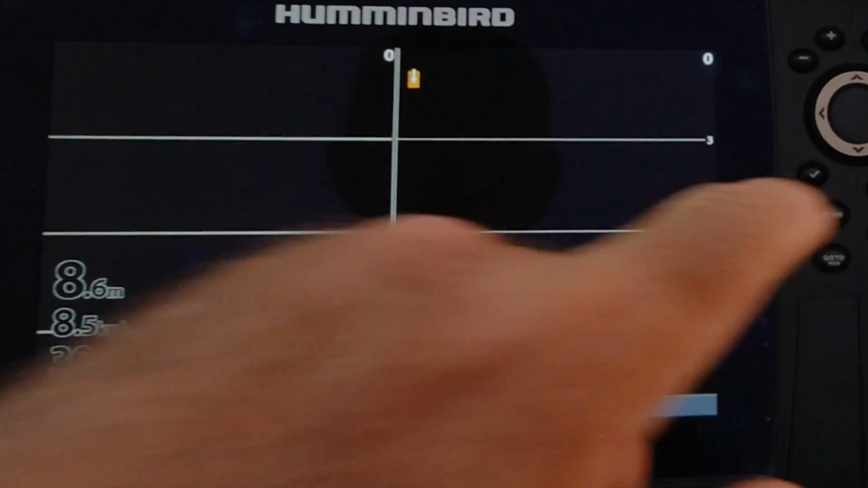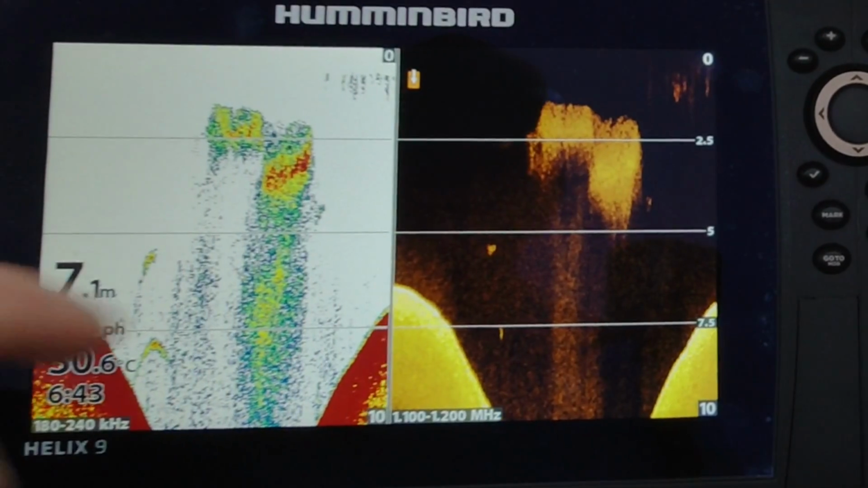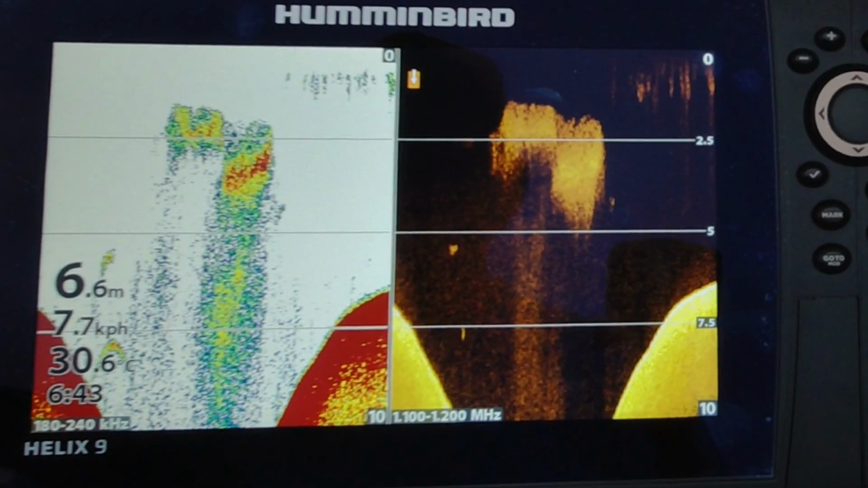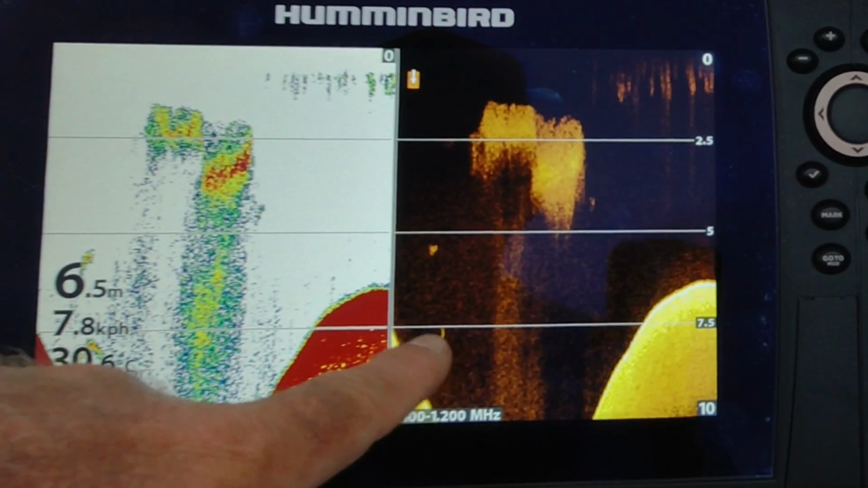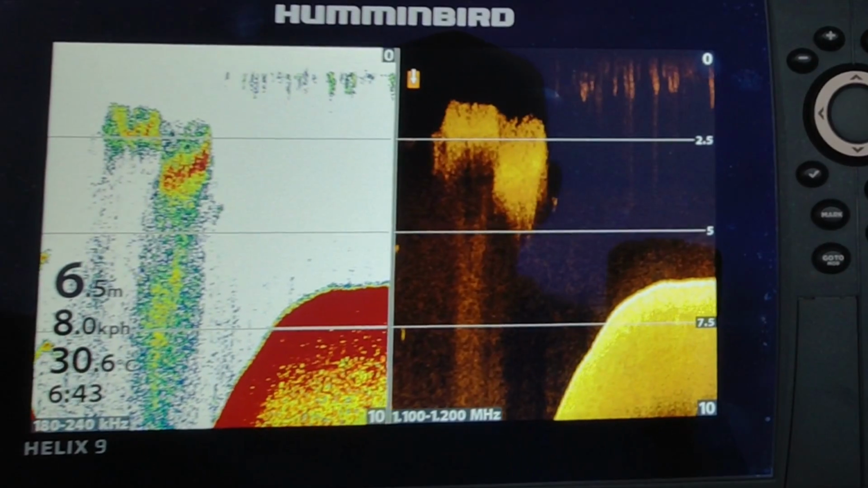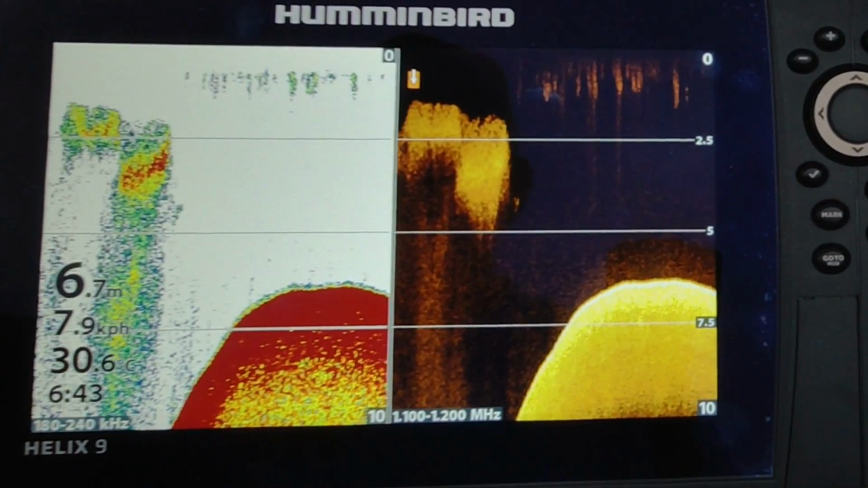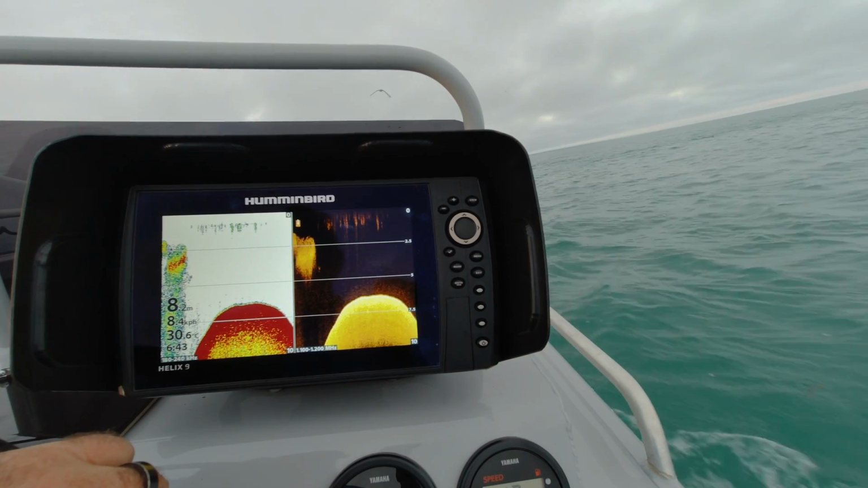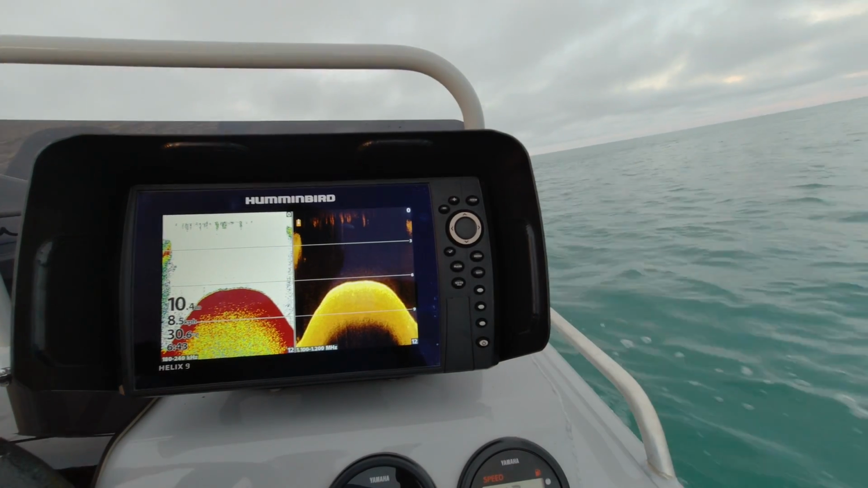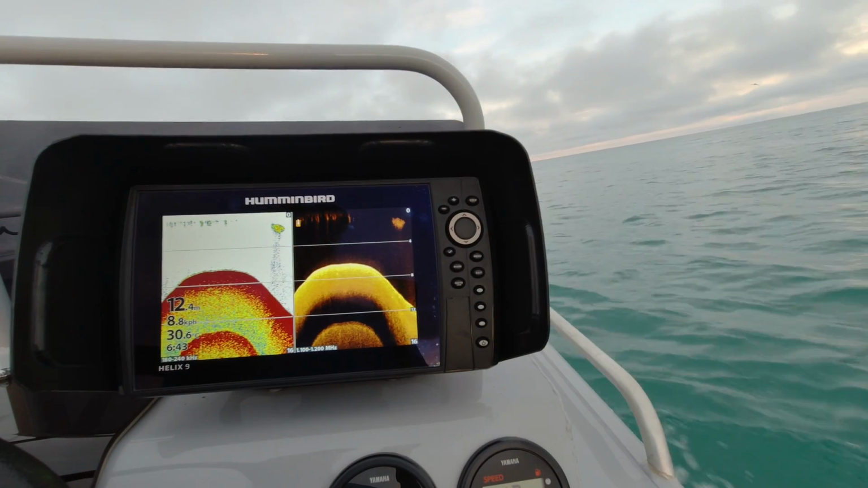Let's have a look at it in down imaging as well. There's our ball of bait, perfect. And there's our fish just sitting off them. You know, nice clean arches come up as a dot. So that's probably the best example we've seen this morning. You can see how easy it is to find a spot that looks amazing with birds hanging over it and bait on it that had no fish.